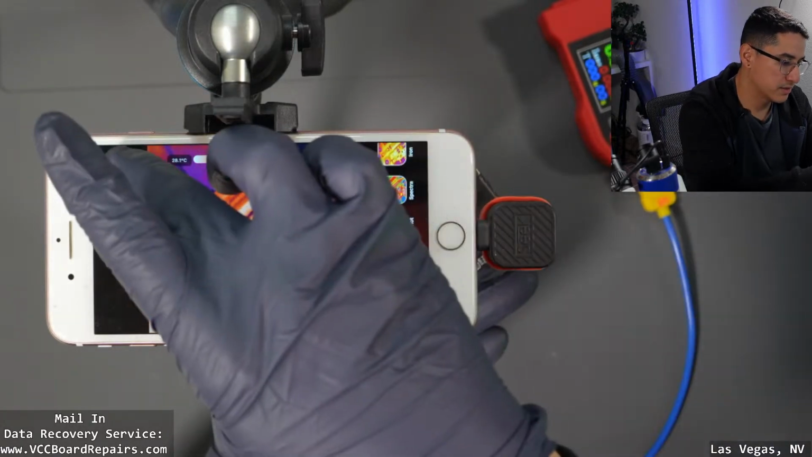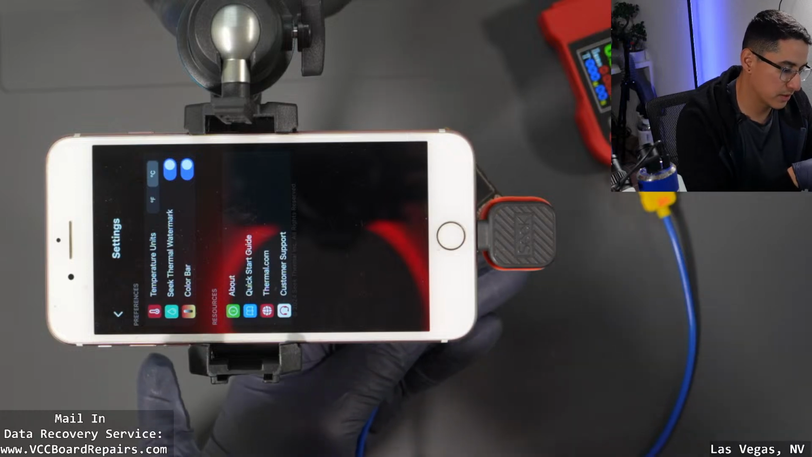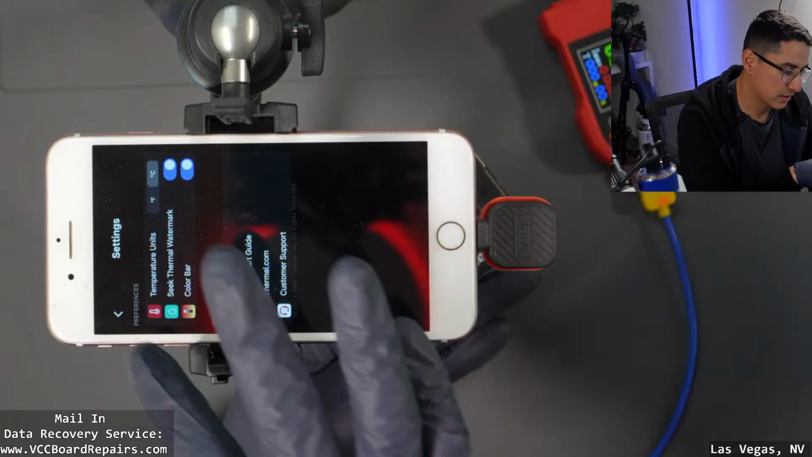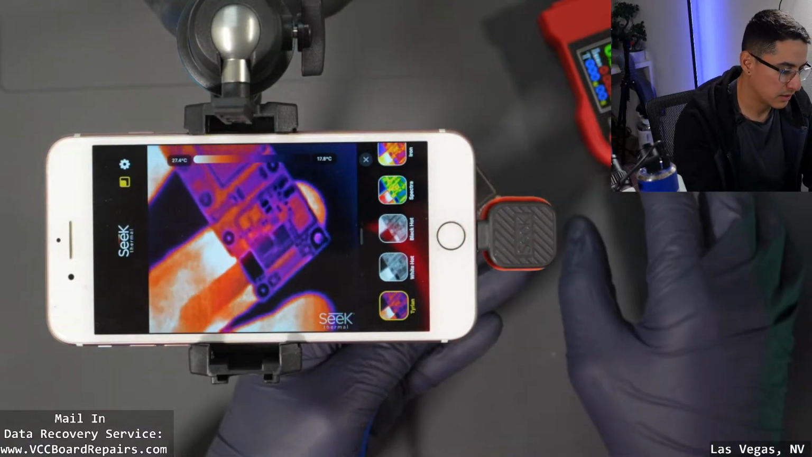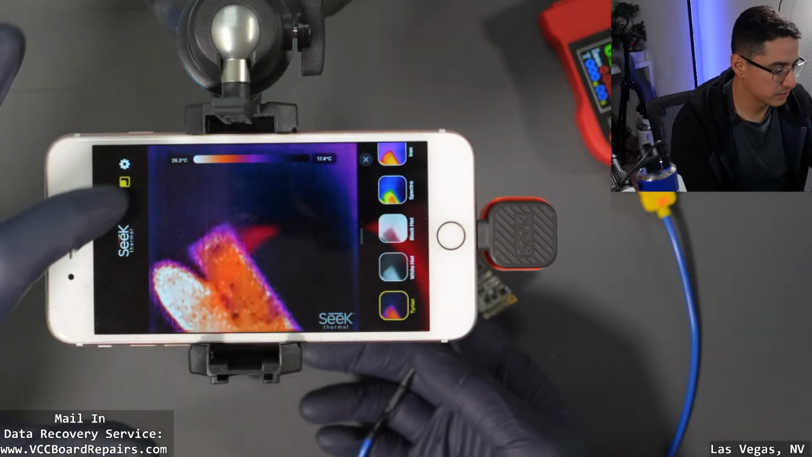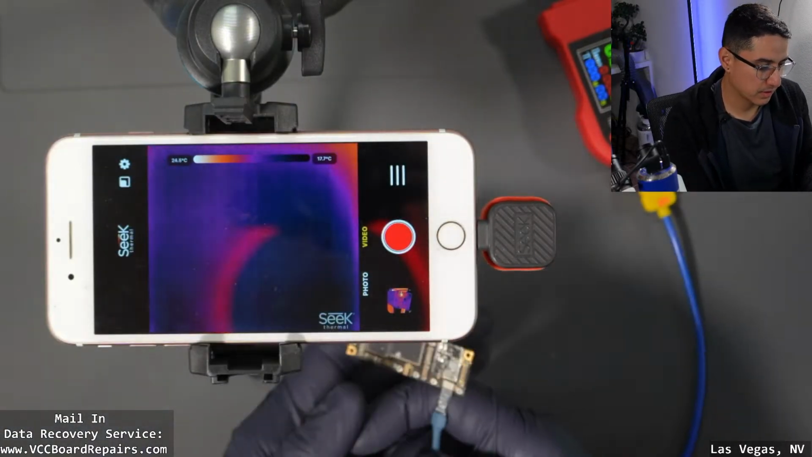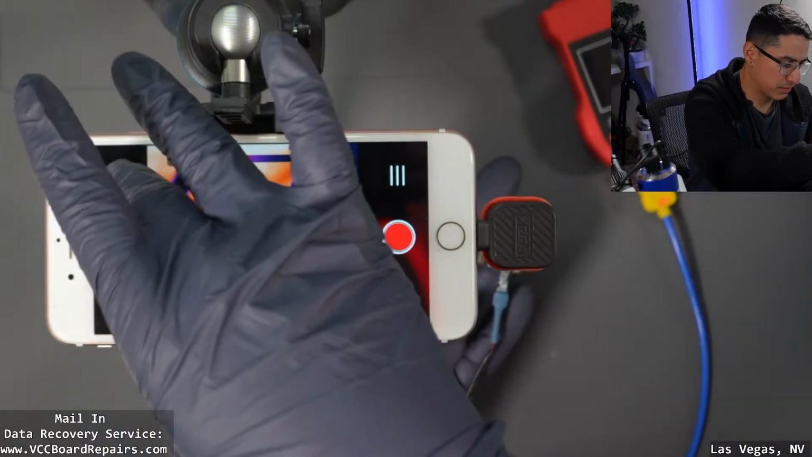And then in the settings page, there's pretty much nothing on there. Do you want the Seek logo on there? Color bar, I don't even know what that is. And temperature settings, Fahrenheit or Celsius. This other button here, honestly, I don't even know what this button does. So yeah, this app has way less settings than the Seek Compact Pro.